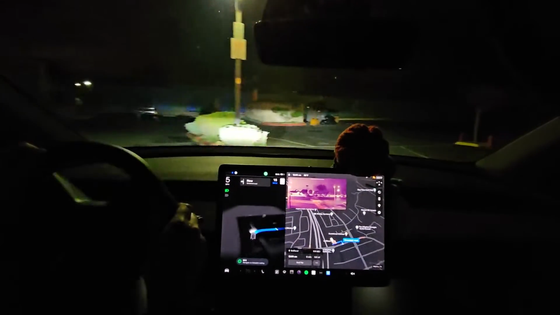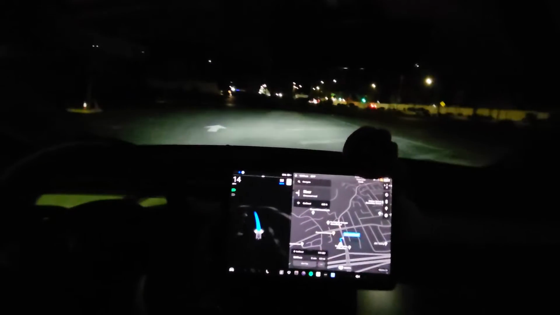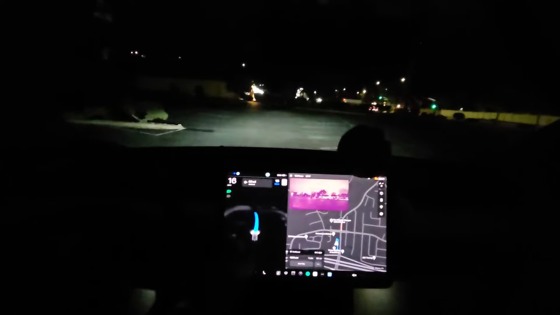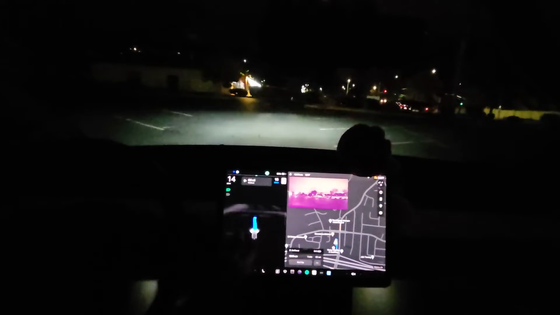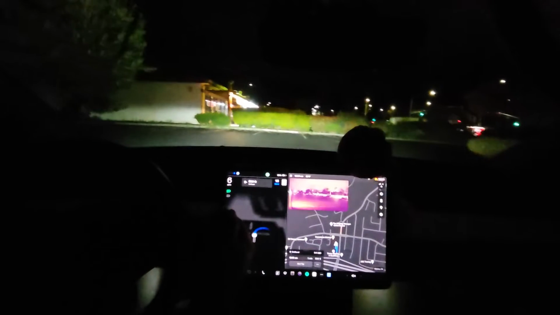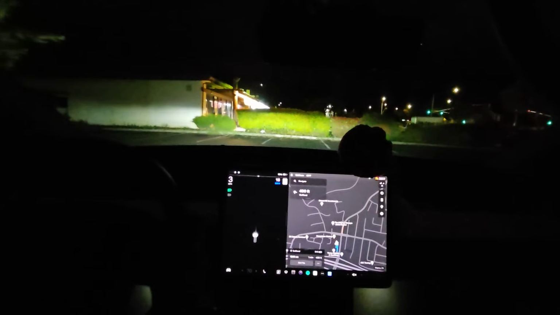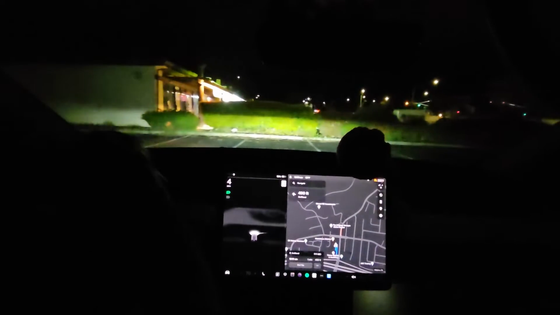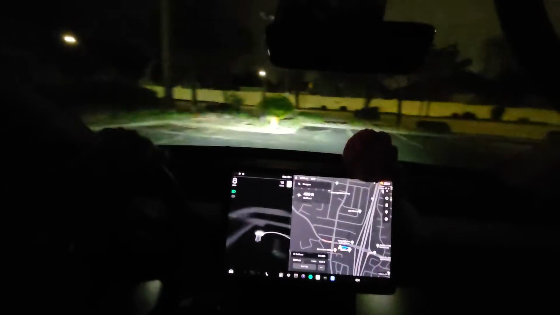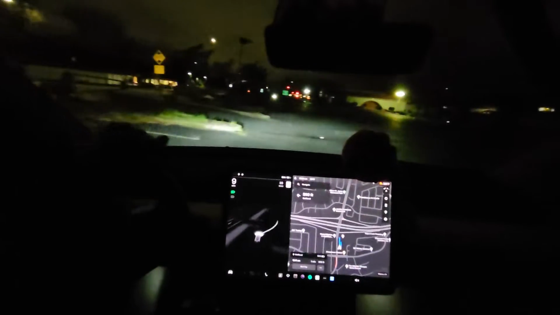Okay, sure. Go in. Go in. Oh my god, don't speed up like that. Pretty sure in parking lots you're only supposed to be going like 10 miles an hour. Right. So this thing is going too fast for a parking lot. Okay, I don't know what it's trying to do, but we're pretty much here. Okay, I'm gonna stop it there. So yeah, don't let it drive in parking lots because it can't do parking lots.